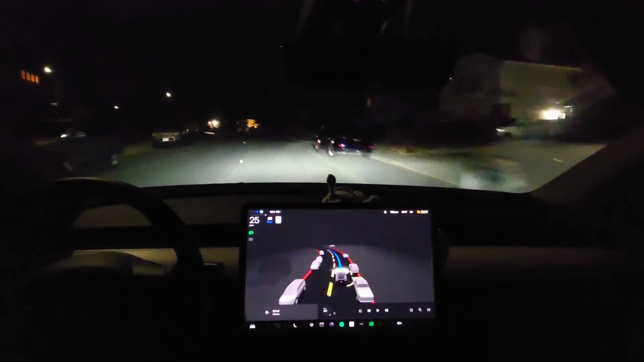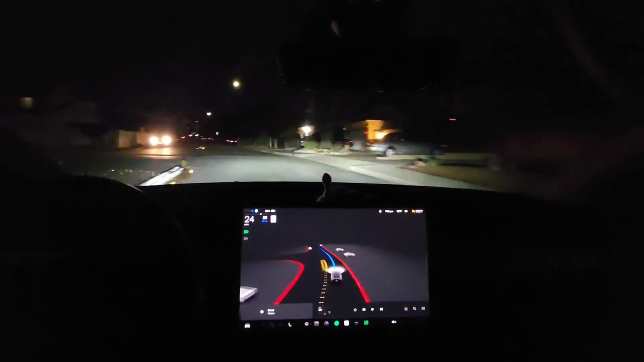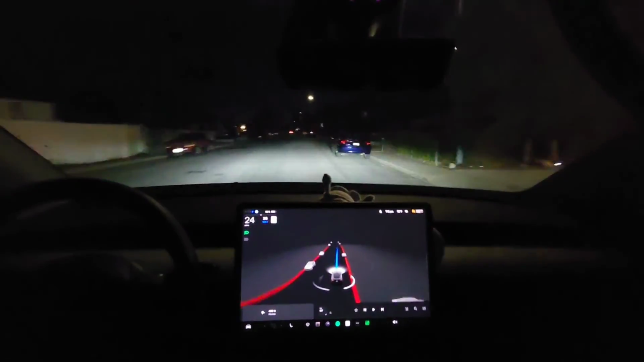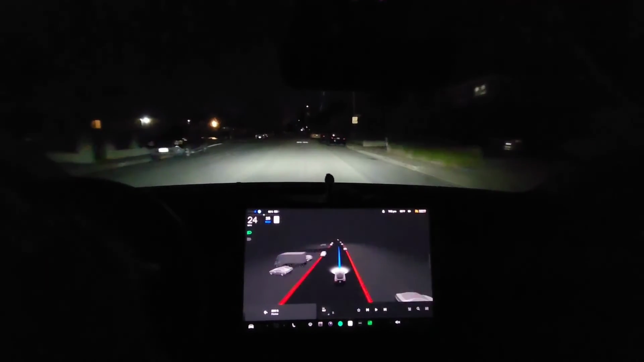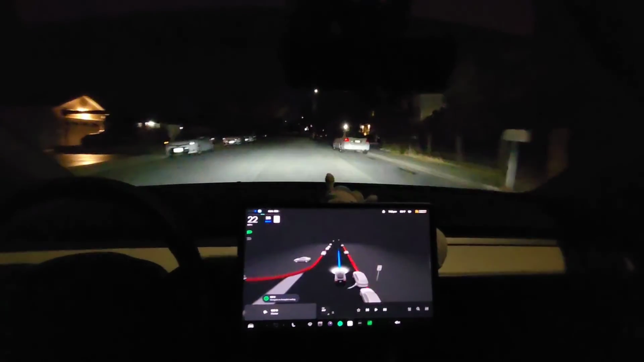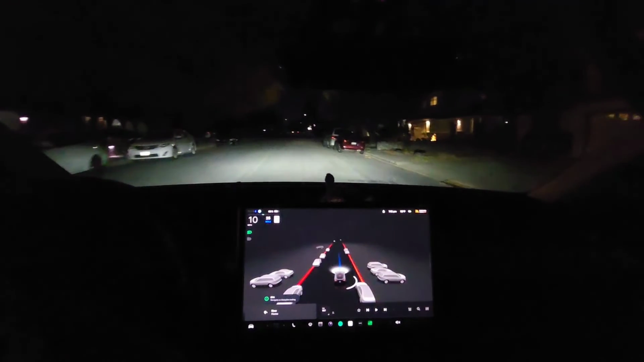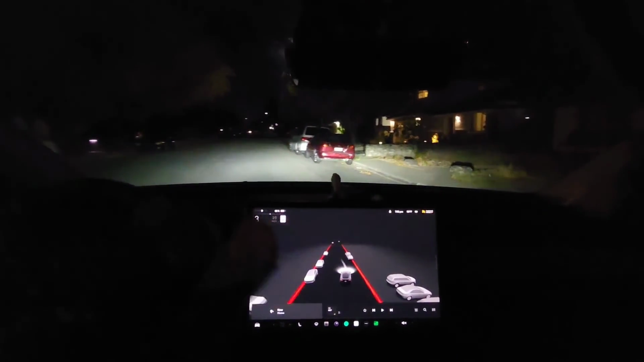The only disengagements that I did were more just my driving preference, but it's not really an error or issue or anything. So it did a very good job. That would be counted as pretty much 0 disengagement, maybe 1 if you count the right when I got to the store. Pretty much 0 disengagements, but it always has an issue at the start and stop points.